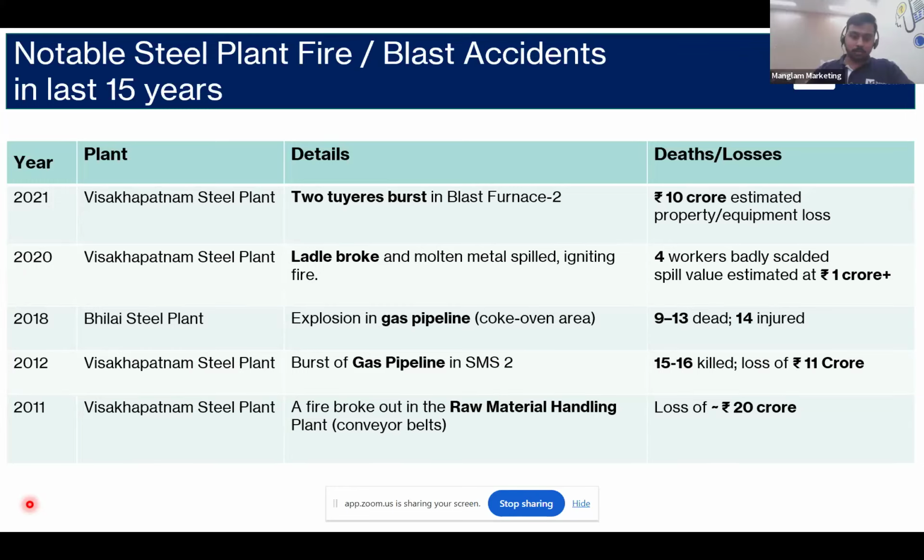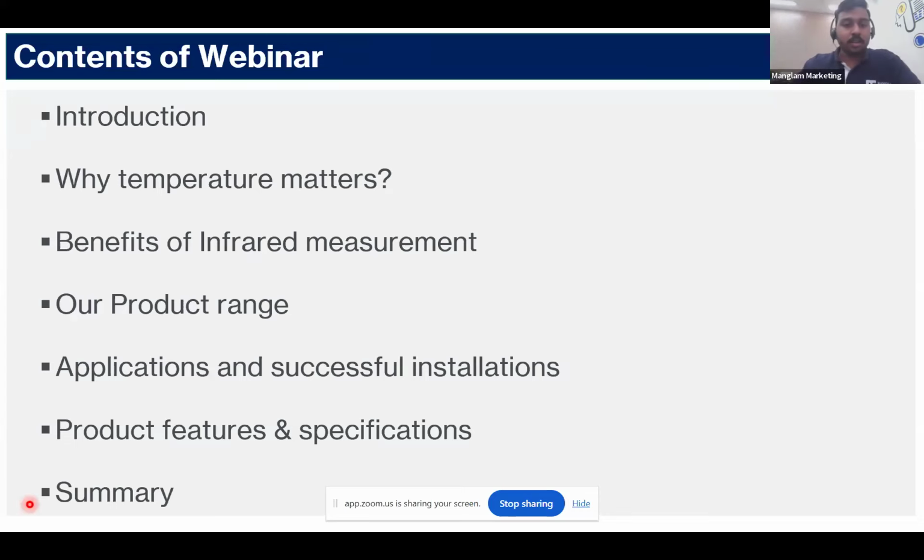Okay, continue. Thank you, sir. So here is today's agenda. We'll begin with a short introduction, understand why temperature is a critical parameter, and explore the benefits of infrared measurement. Then we are going to review our product range and deep dive into some successful applications and case studies. And finally, we'll wind up with some technical features of our product and a summary.